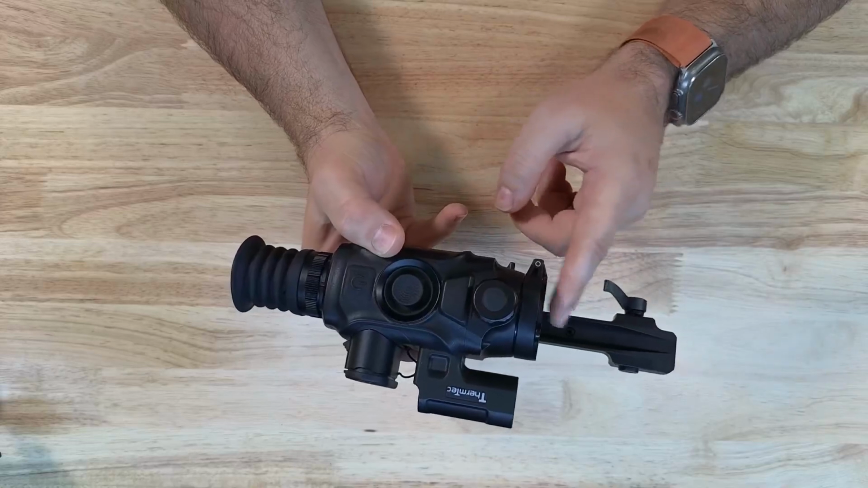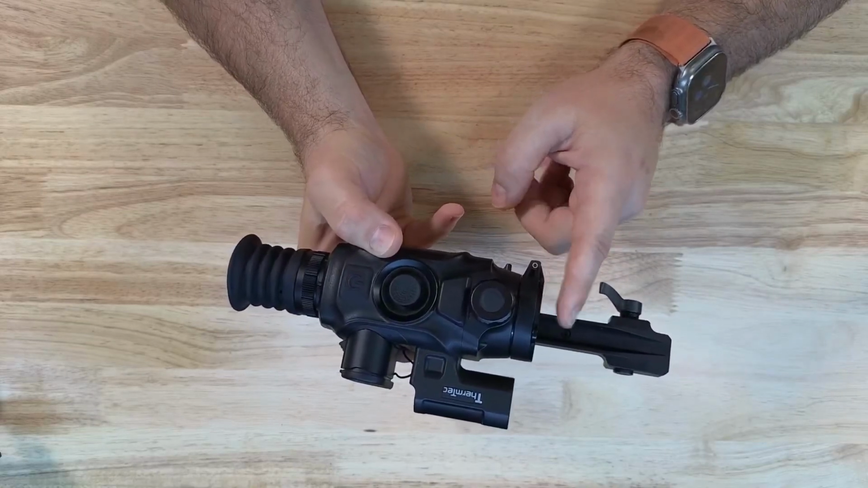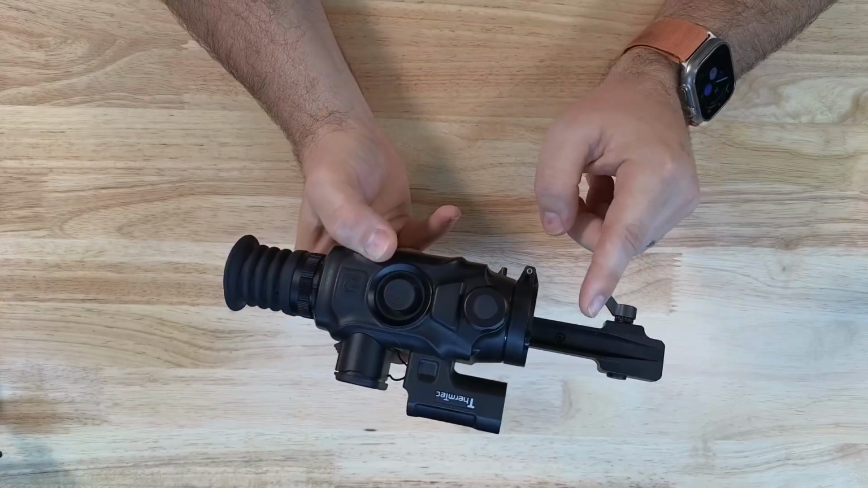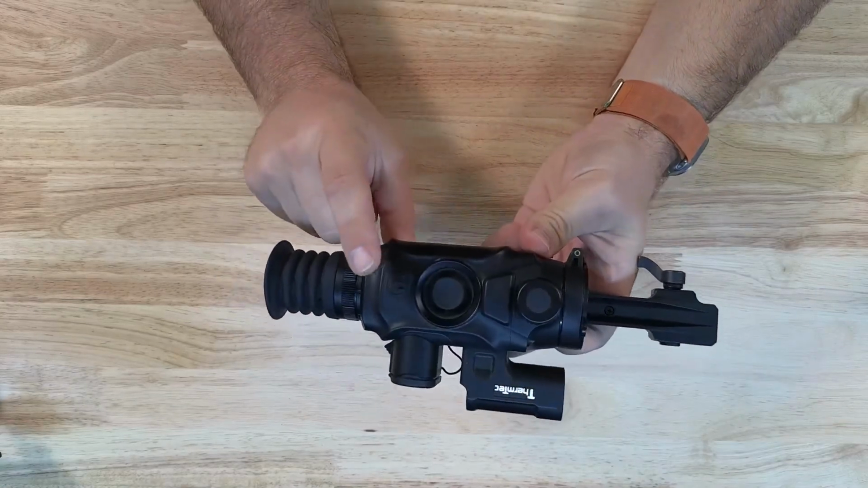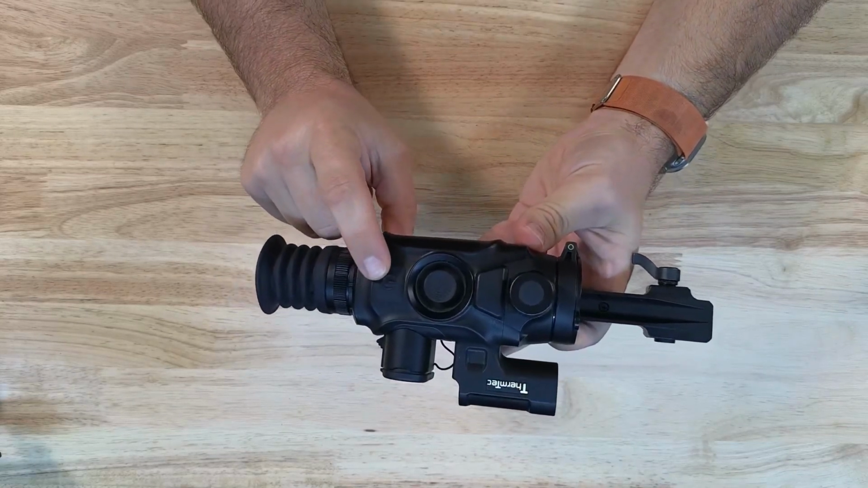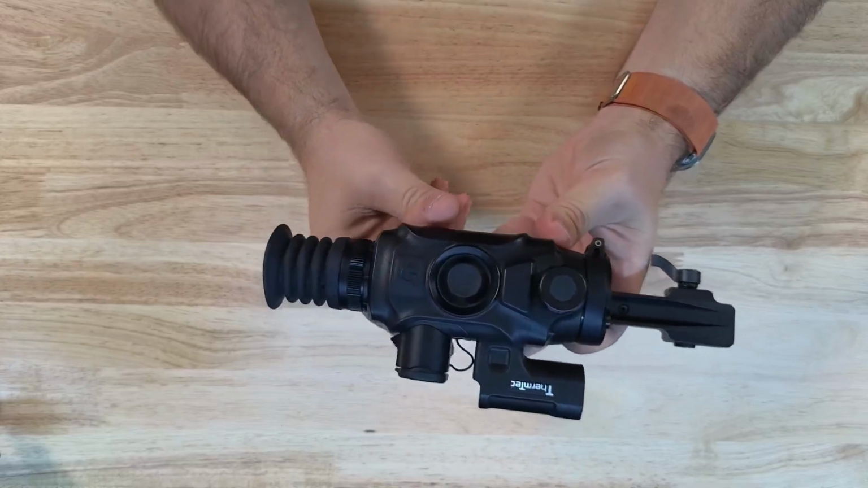If you ever need to refresh the device in the field, and I find after maybe 40 minutes I'm refreshing it because it does have software that keeps refreshing it, but sometimes it needs a hardware refresh, you close that cap and you double press the power button, and then you press it one more time. You can actually do it quickly 3 times and it'll automatically refresh it.